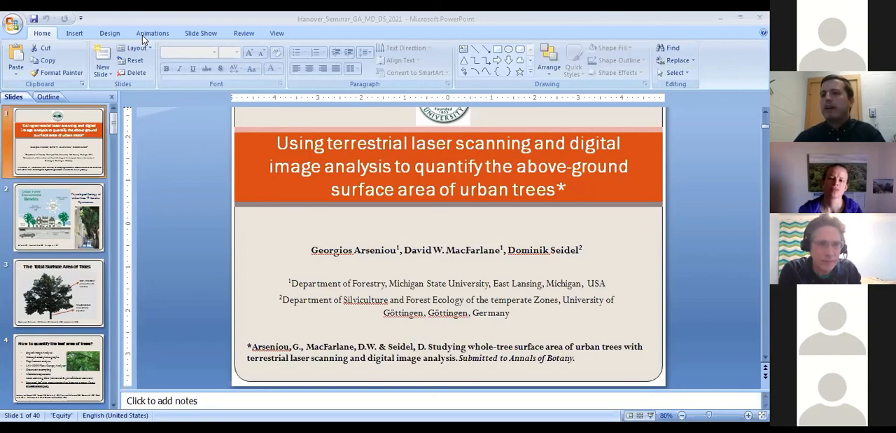But I personally think that also in the rural forest condition, there should be a correlation between their woody surface areas and their fractal dimension. But probably it's a weaker relationship. Oh, that's really interesting. So maybe these are more the ideal trees. Very cool. Thank you.